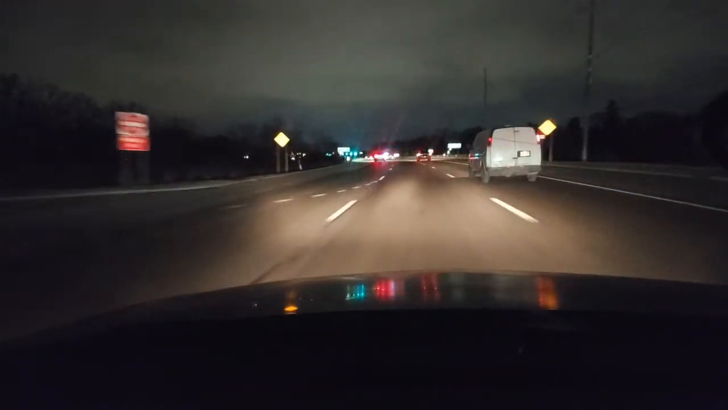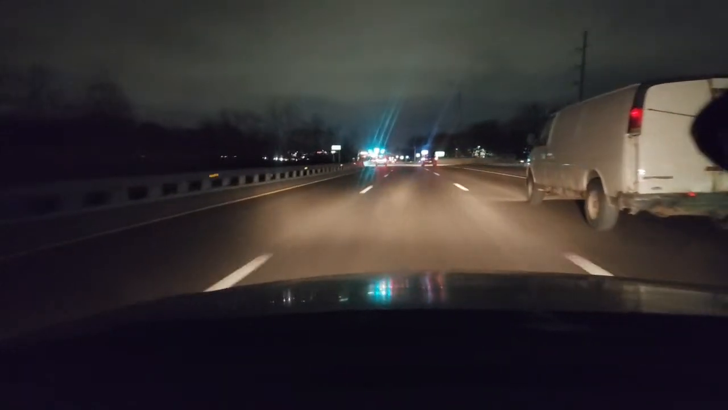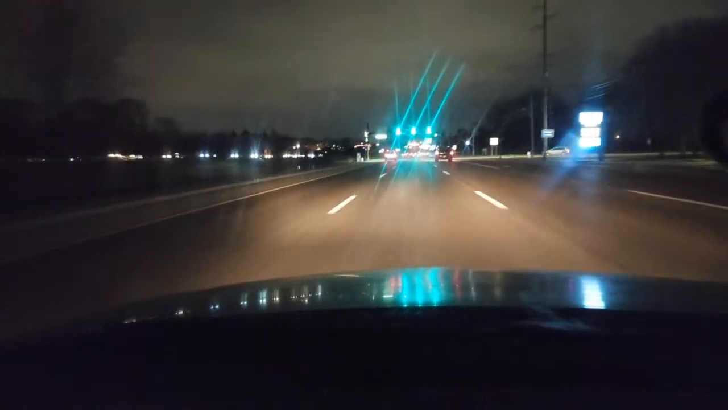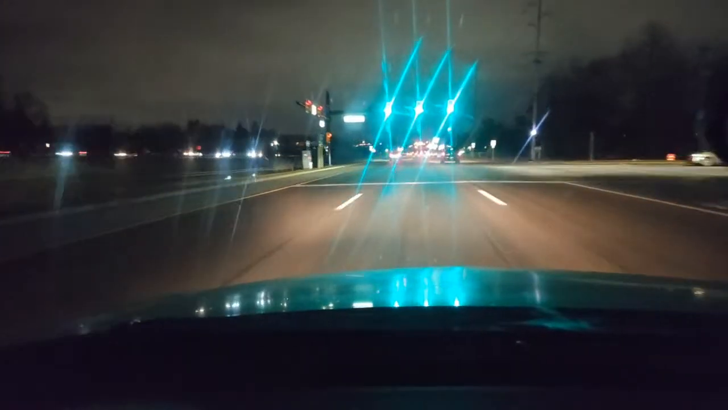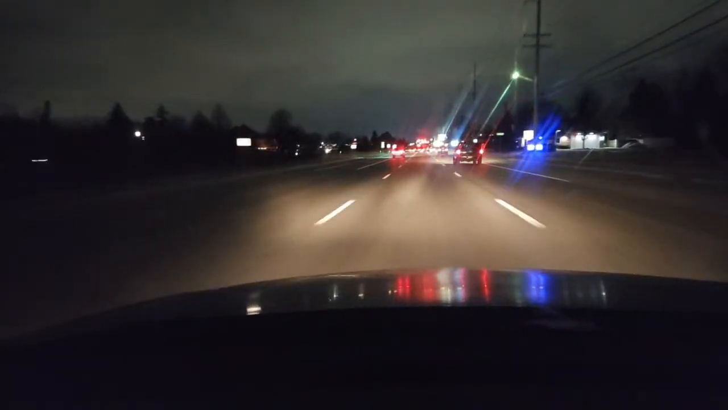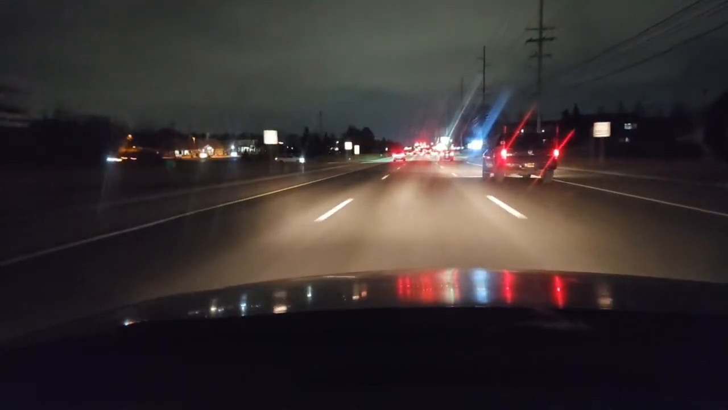Keeping my space. Now these lights in this creepy white van are kind of burned out. Stay away from vehicles like that. All right. We're at about 50 miles an hour. And I think the middle lane is the safest. We can see traffic at the left, the middle, the right.